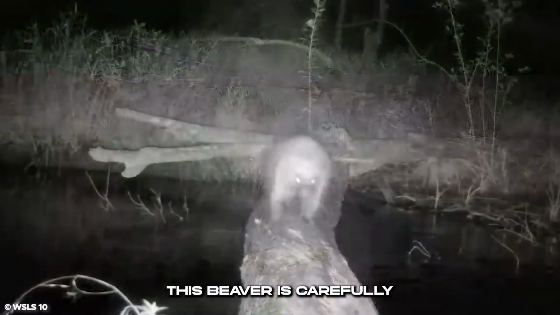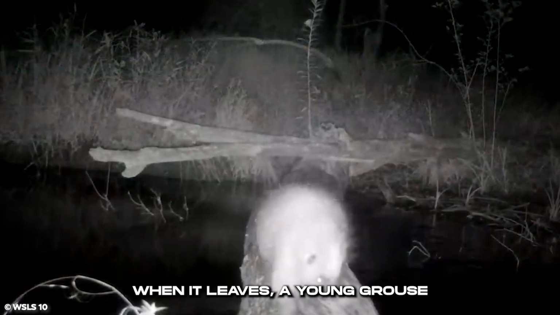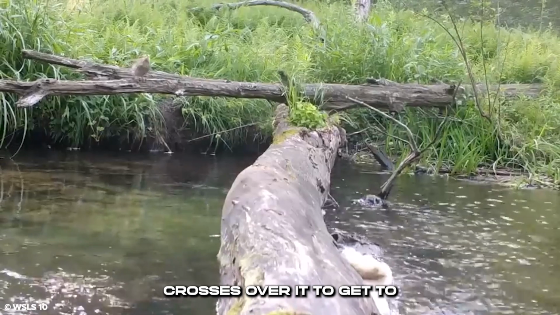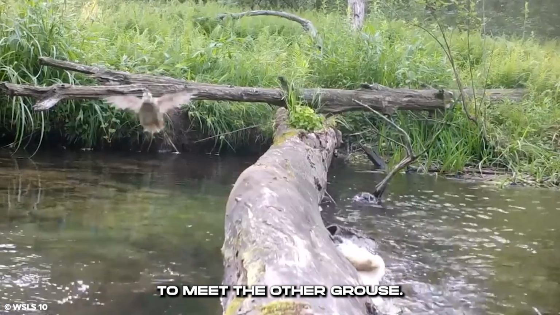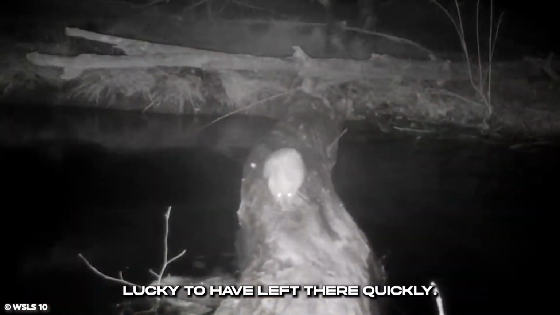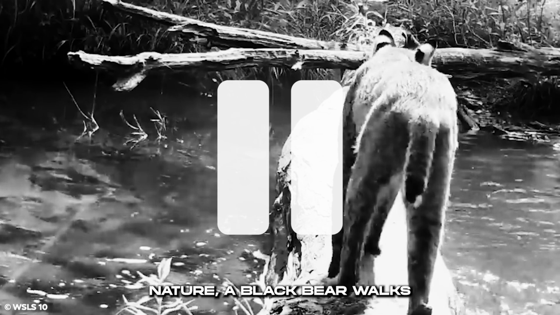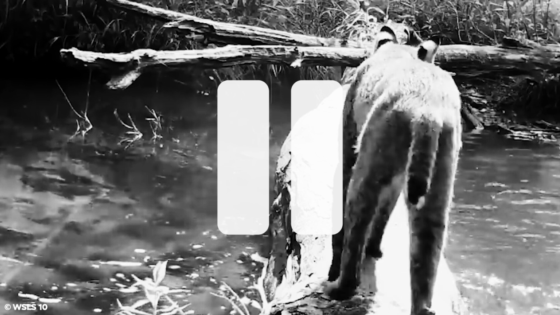This beaver is carefully crossing over the stream, walking over a log of wood. When it leaves, a young grouse crosses over it to get to the other side of the stream to meet the other grouse. Both the beaver and grouse are lucky to have left there quickly. As a terrifying force of nature, a black bear walks over the log of wood.